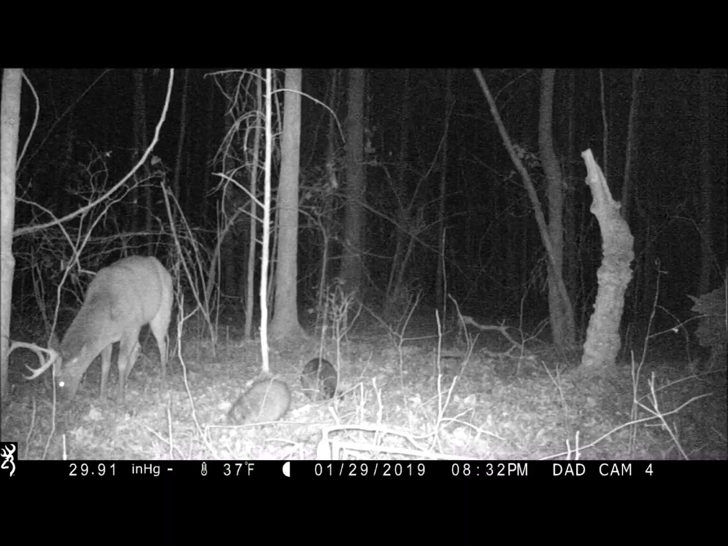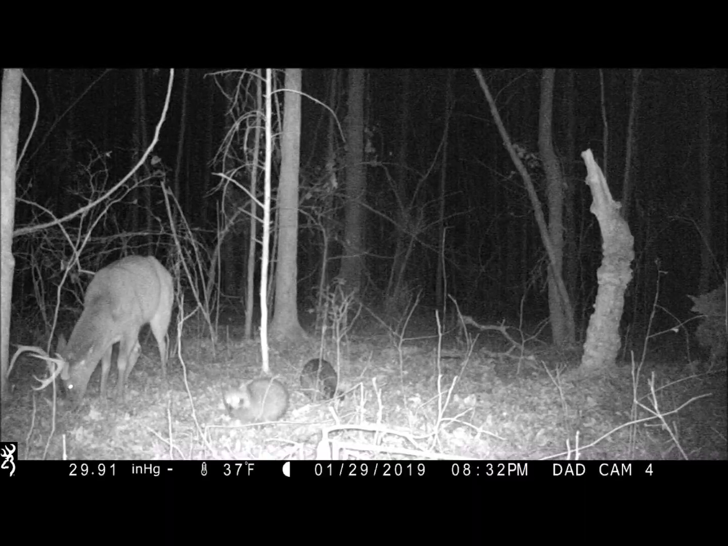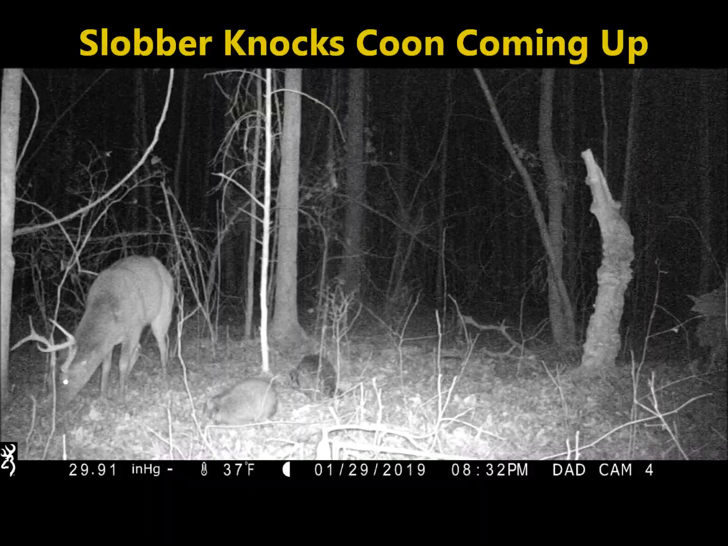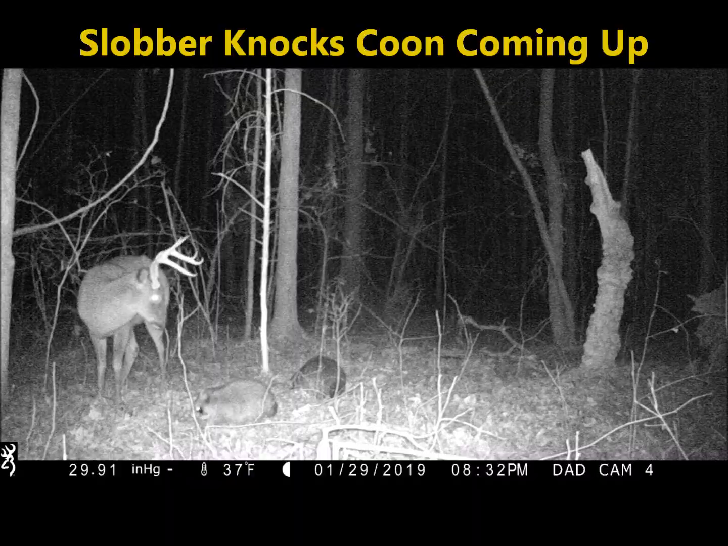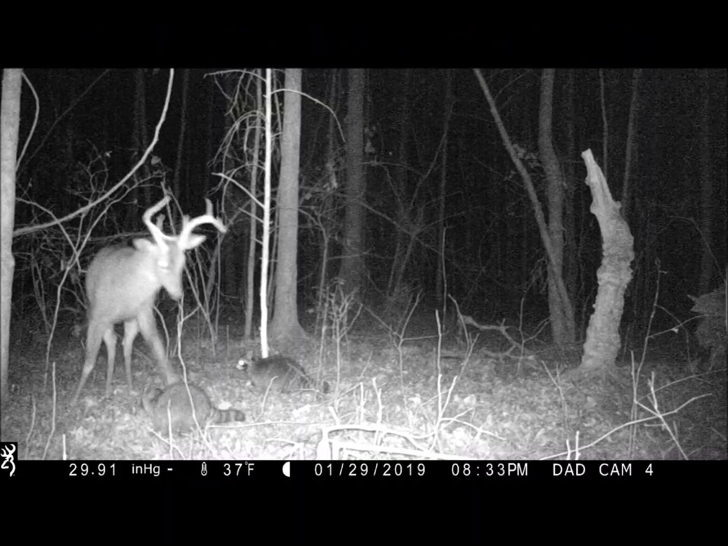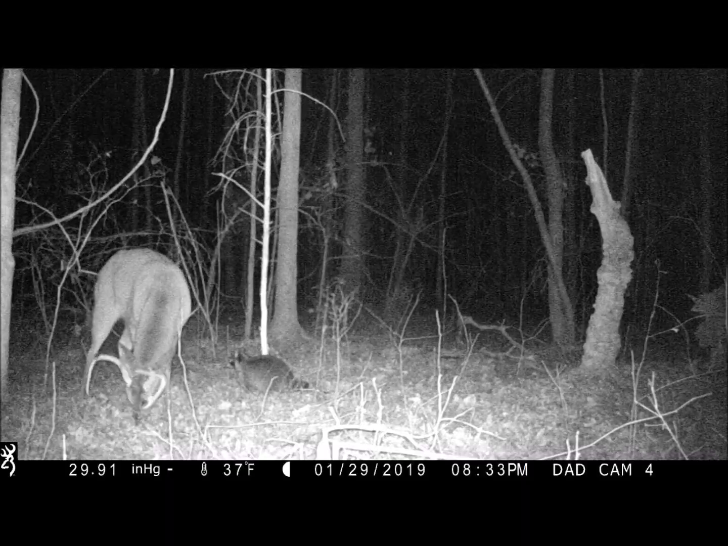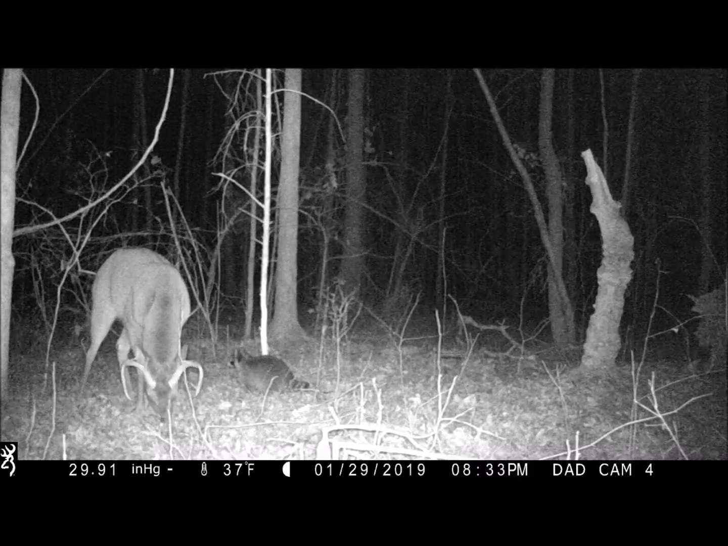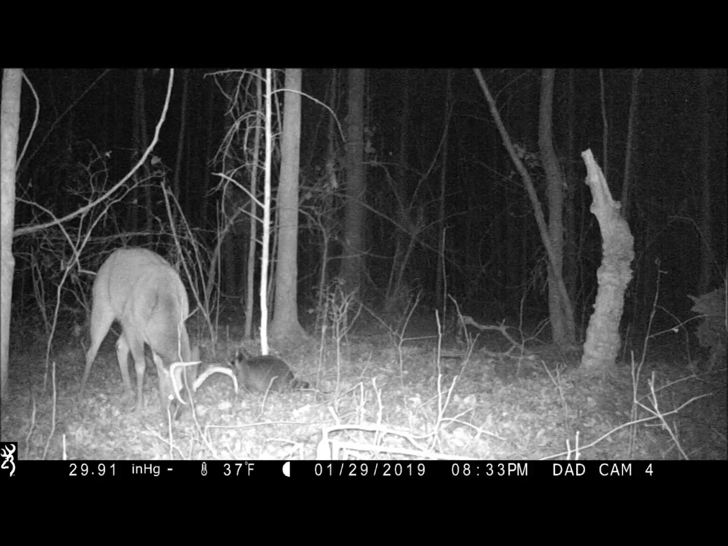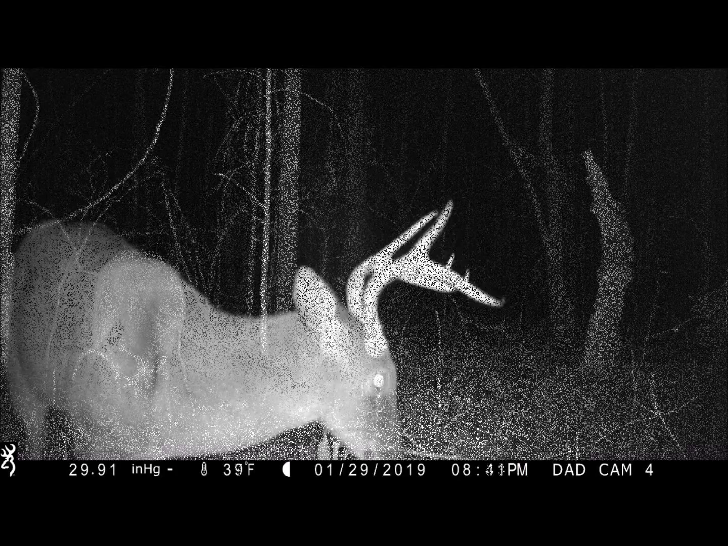He just gave him a warning then with a head nod. And he's fixing to Roach Stomp the hell out of him. I don't know if the coon survives or not. It's coming up right here. Man. That took a rough lick to the head. There were 3 coons in there to start with, and I didn't see but 2 after this, so I don't know if that made it or not.